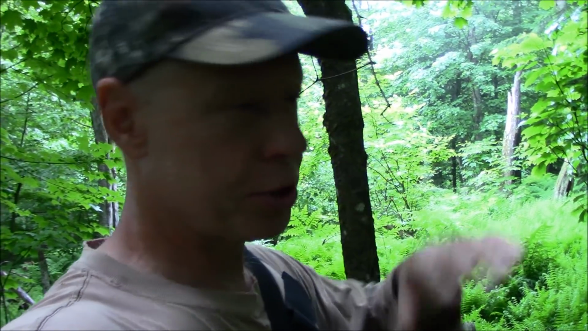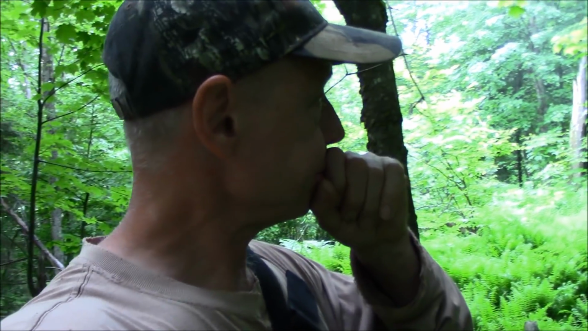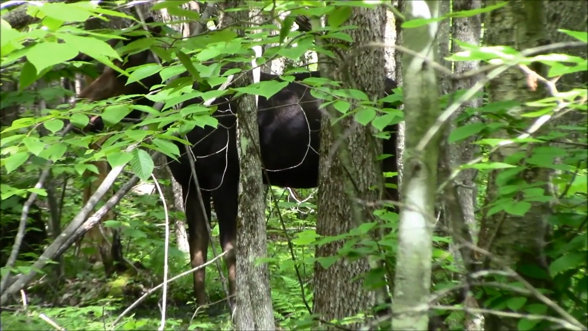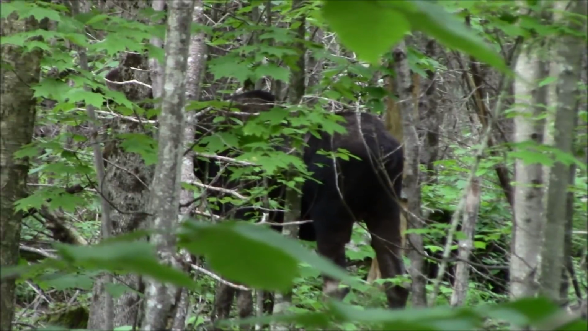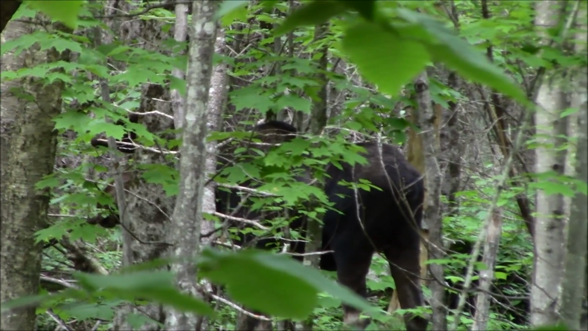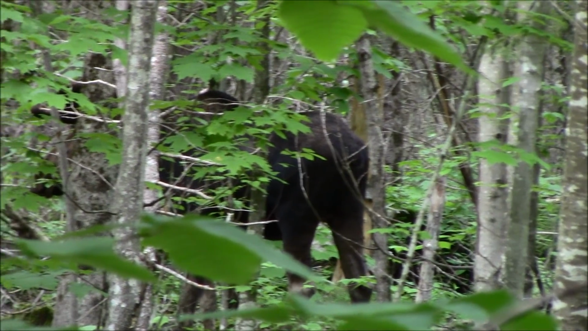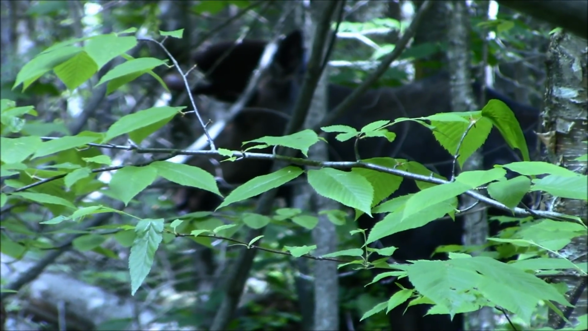So let's go see. Check this out, folks. I'm kind of bushwhacking. I just went through a bunch of spruce and a bunch of fallen maples. I step out of it and I just see this big dark brown patch. Look what it is. It looks like 3 moose are there. There's one laying down in front of that bull, and then there's one a little bit further behind it to the left. You see them?